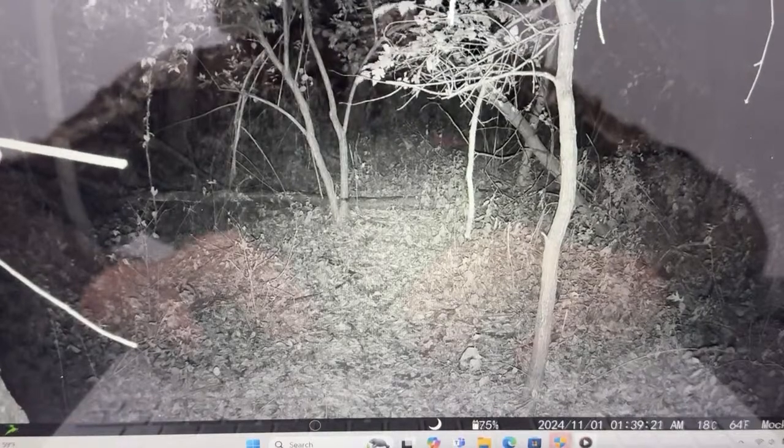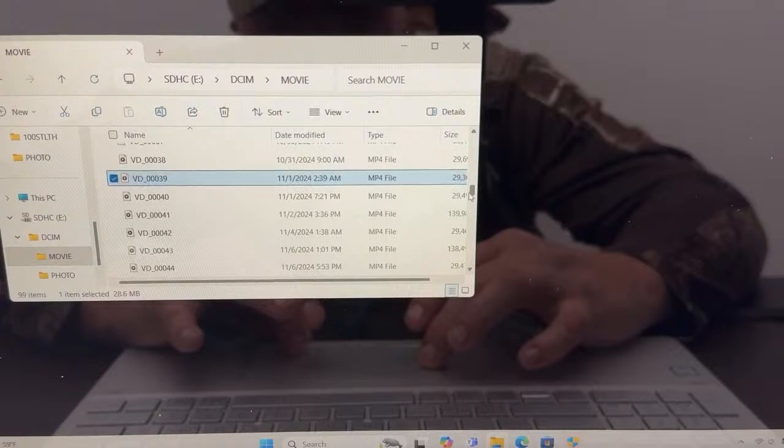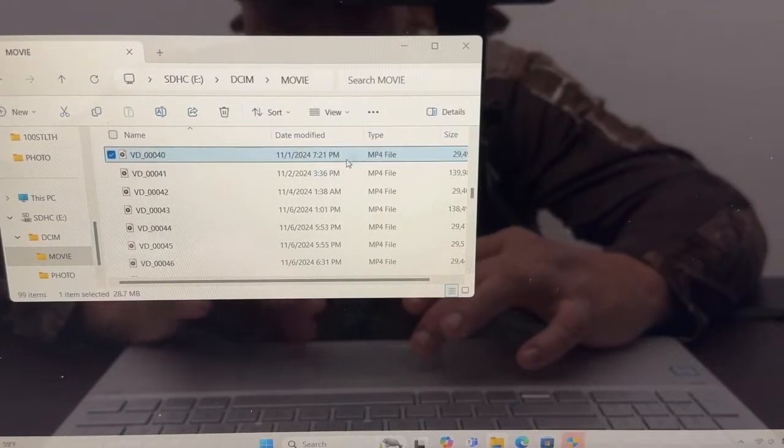It looks like a little bit of rain here tonight, and that's 11/1. That's November 1st, guys. And that's 1:39, so that's actually 12:39. I believe that's when we changed our clocks. I can't remember what day we changed our clocks back. But from here on out, basically, it's an hour earlier.